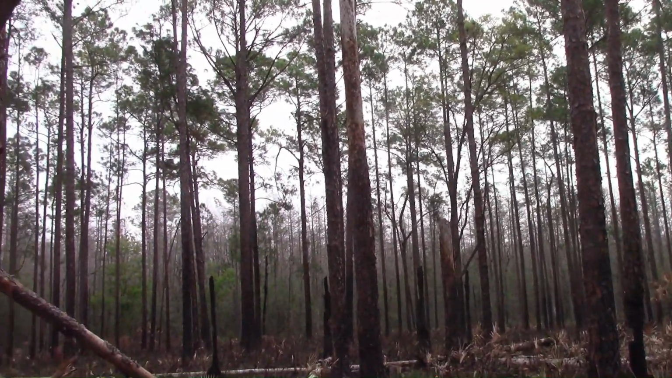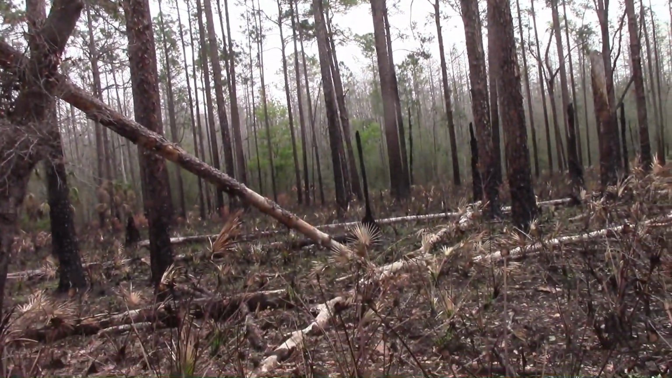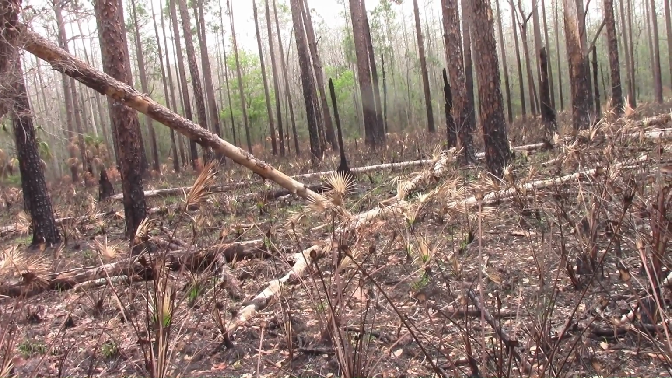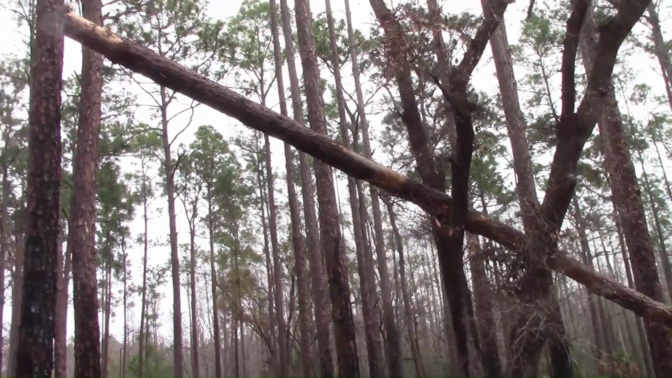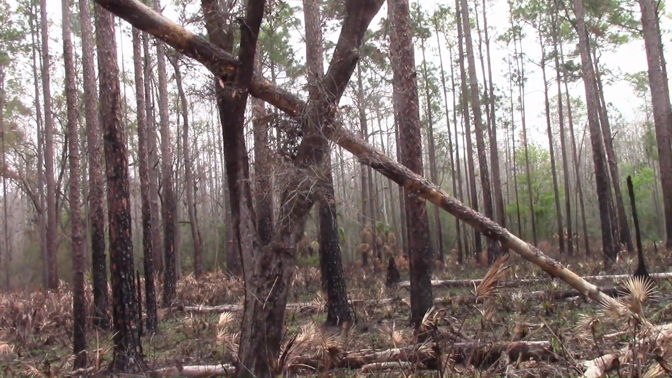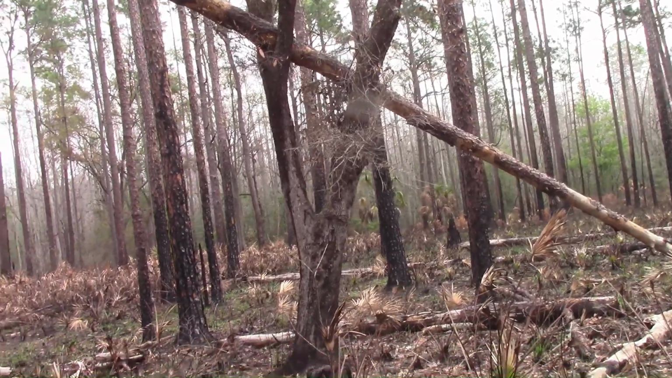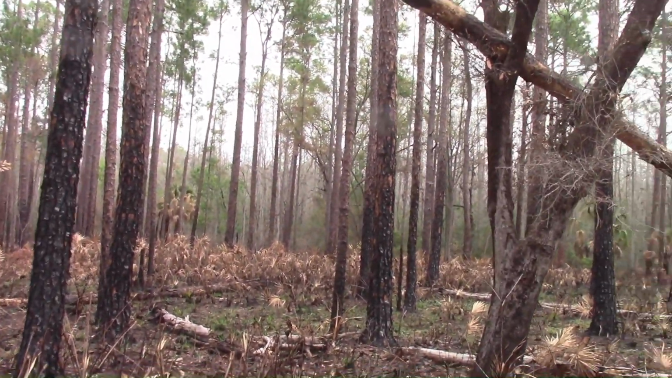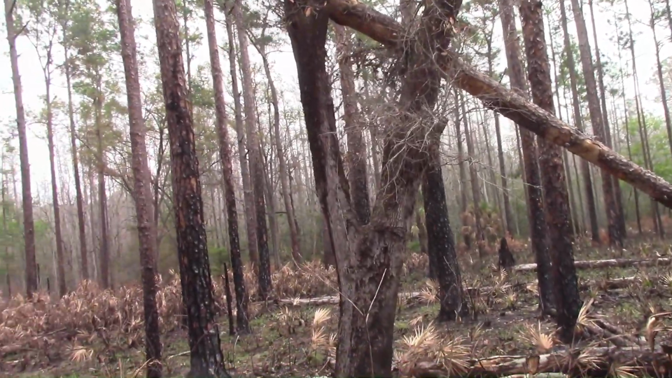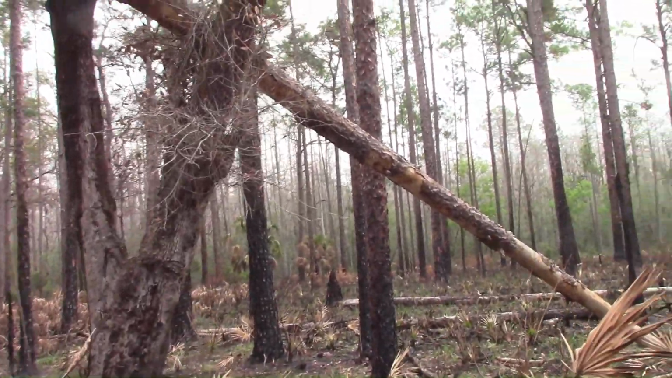When the branches grow out, they grow upwards. They don't grow down. The pine trees, so that tree's upside down. That's not natural. It didn't just fall over like that.